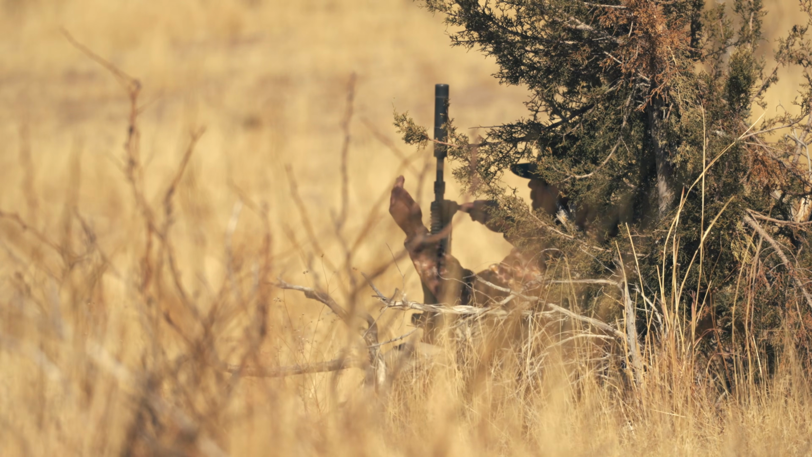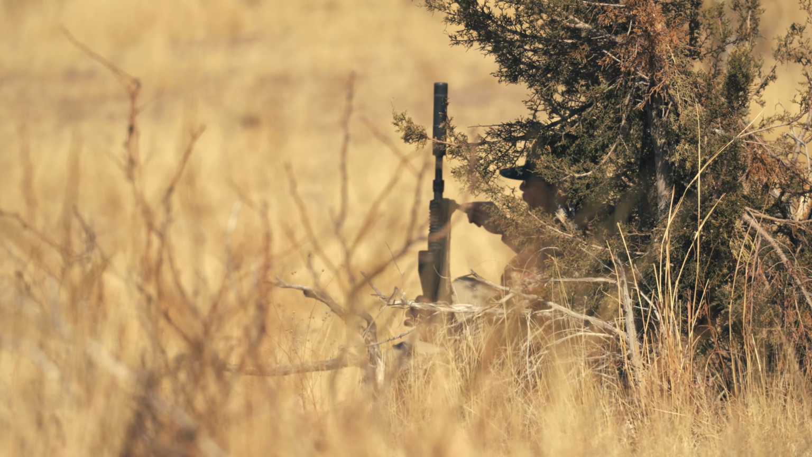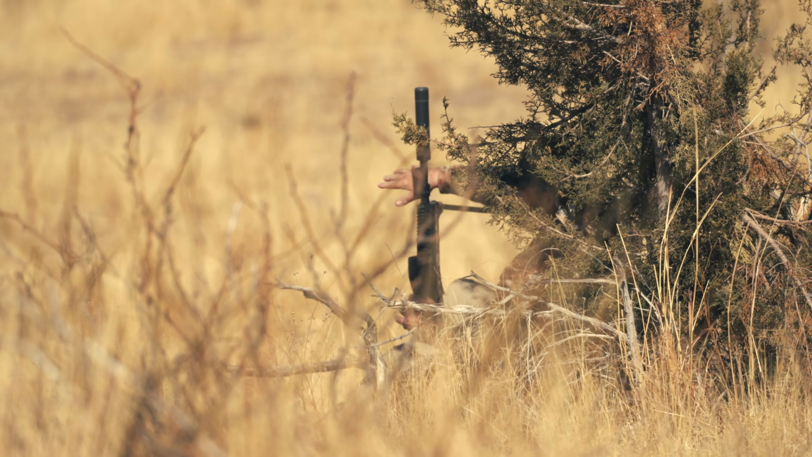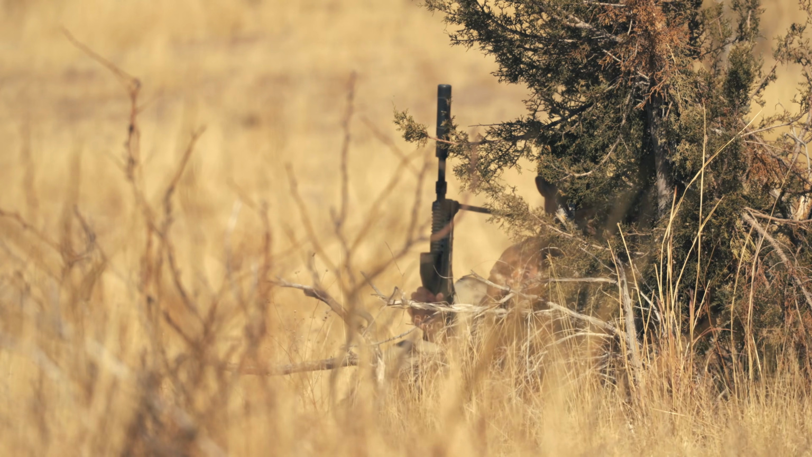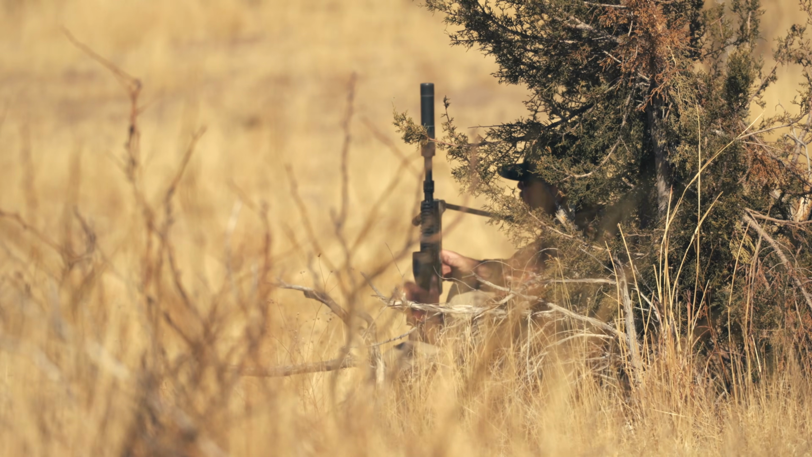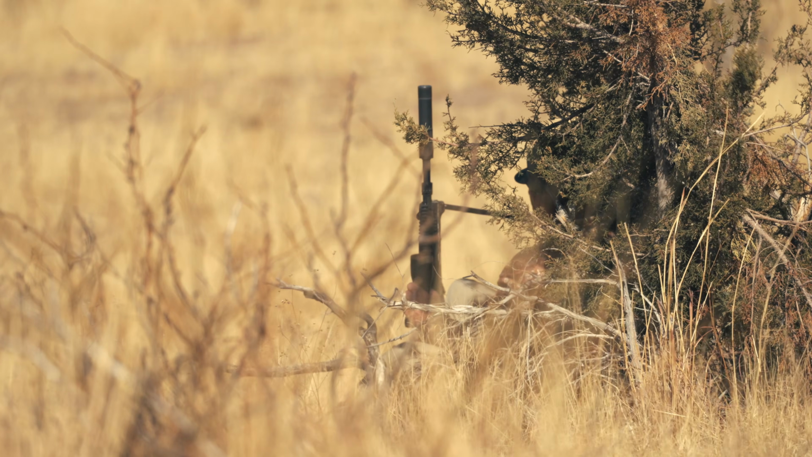We probably came up the 2-track maybe about a mile, maybe not quite. Walked into this valley. Got a huge mesquite bottom full of thick mesquite. It's just a lot of cover, tall grass. Got a little bottom off to the right. Purposely got the call down off low. That'll hopefully funnel coyotes down to the bottom.